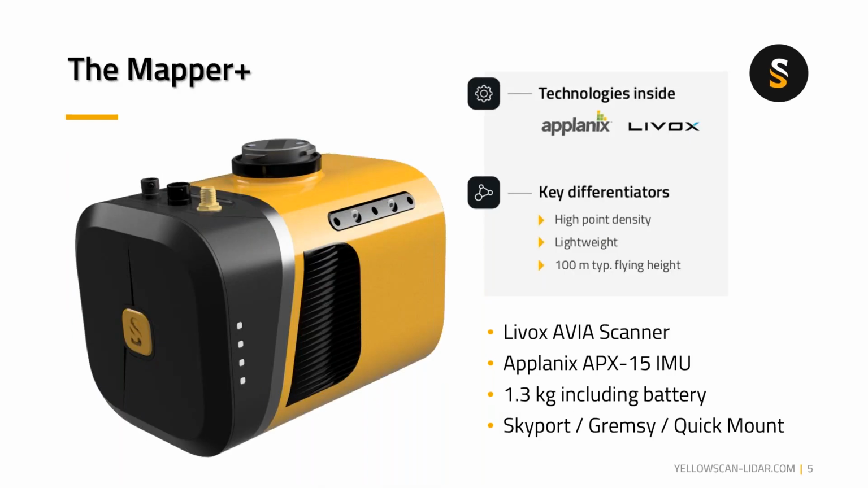Here's a photo of the Mapper Plus, just to give you an idea of how it looks. Inside the Mapper Plus, we are using the Applanix APX-15 and the Livox Avia scanner. It weighs 1.3 kilograms including the battery. If you take out the battery, it's only 1.1 kilograms. Again, it comes with the Skyport, Gremsy, or the quick mount, so it's your own choice. You may choose whichever mount you would like to use, depending on your UAV model.